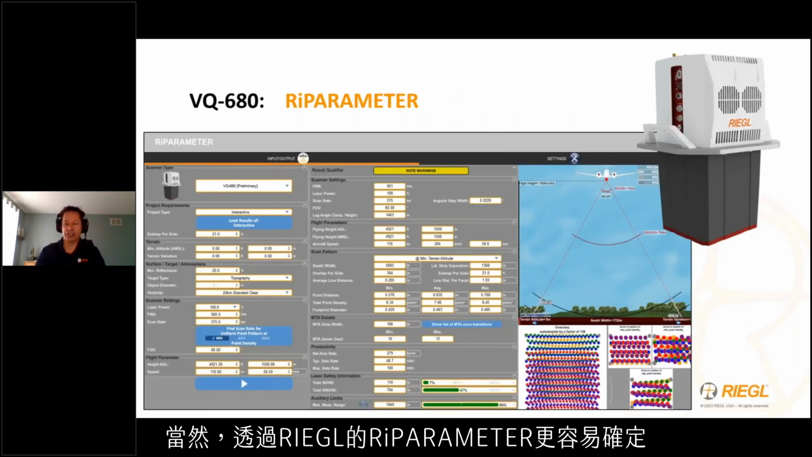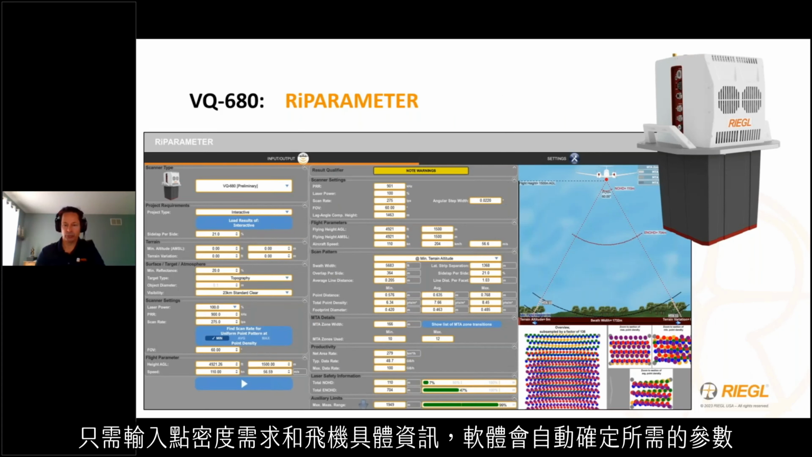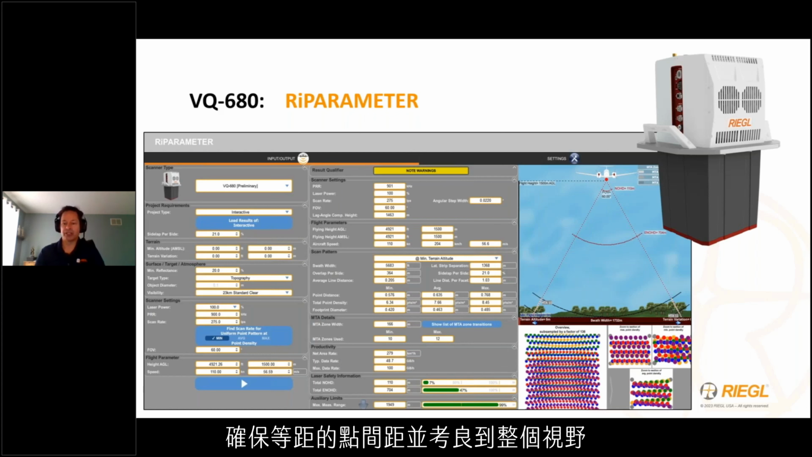Of course, this is much easier to determine via RIEGL's RI parameter software, as opposed to trying to analyze data sheets and point density charts. So simply plug in your point density requirements and your aircraft specifics, and the software will automatically determine the required sensor parameters, ensuring equidistant point spacing considering the full FOV.